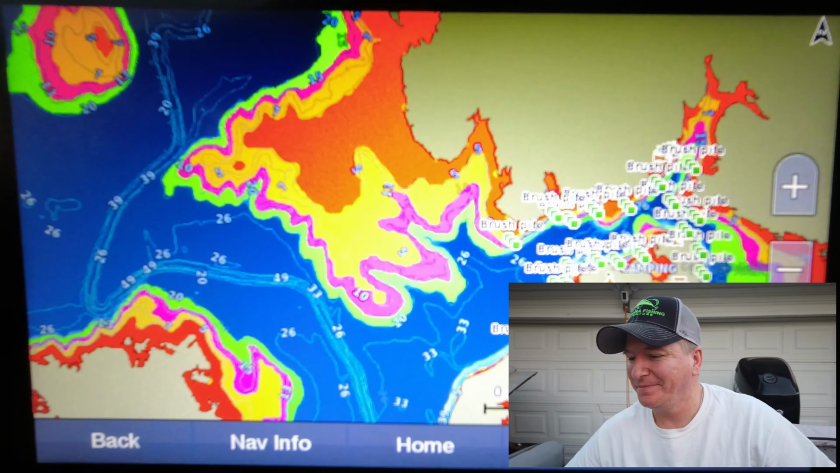This is going to be based off of my Garmin 93SV UHD. Amazing fish finder, does awesome stuff, and I want to show you how I use mine whenever it looks like a toddler took their crayon box and just melted it all over the fish finder. It's kind of weird looking, but it does work for some cool stuff, so let's get into it.